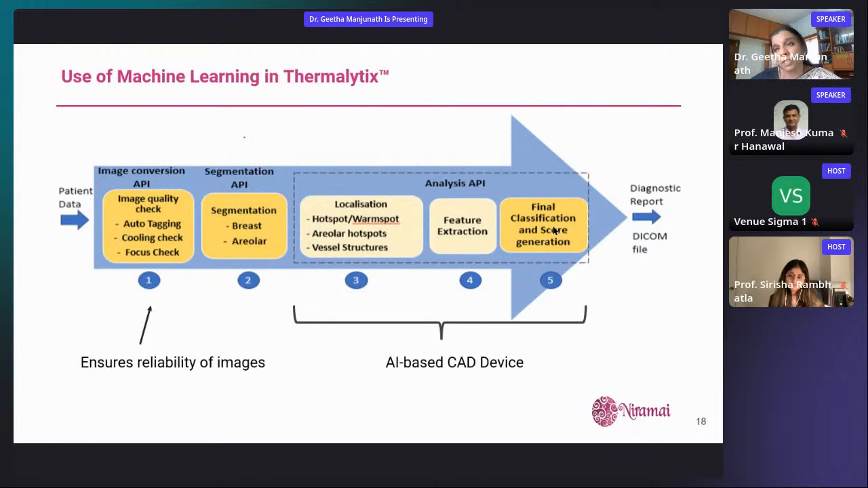You get 100% sensitivity, 90% specificity. It's very good, but it's not good enough. Why? Because when the data goes onto the Kaggle store or any other open public store, before that, there is a lot of work that has gone in to clean it up and to make it machine learning ready, training ready, right? So that is something that we realized on the ground.